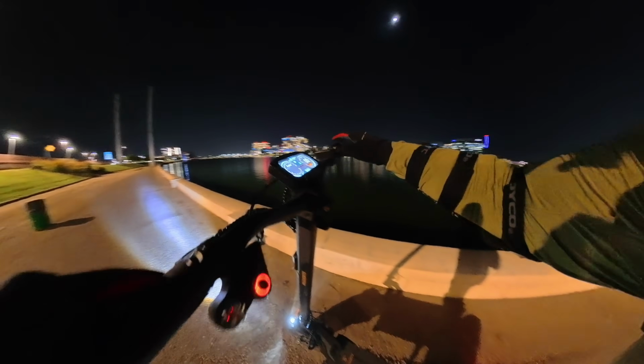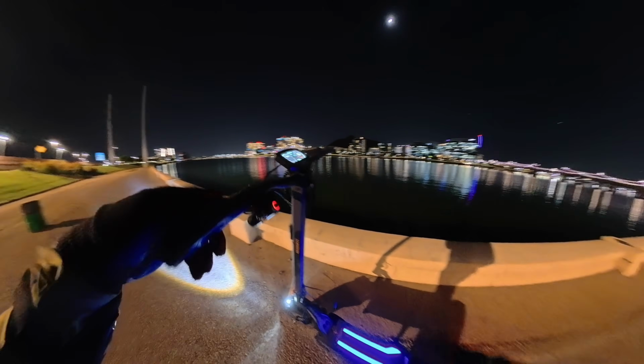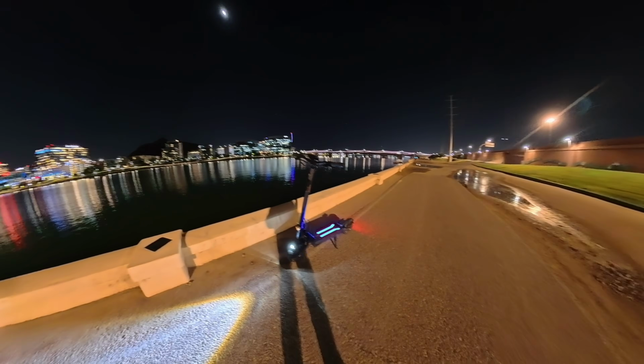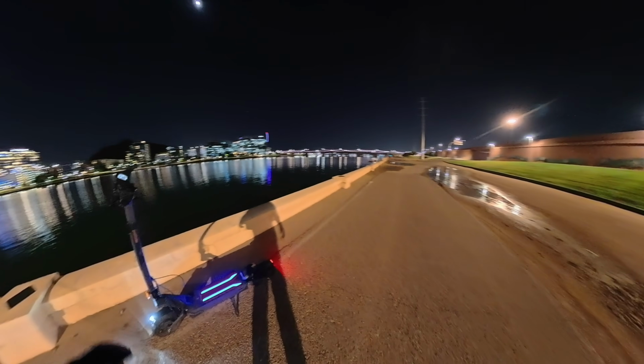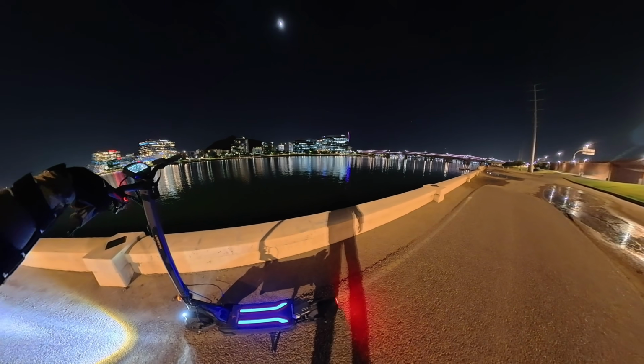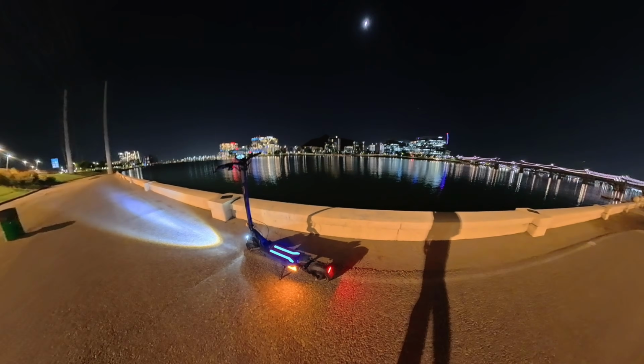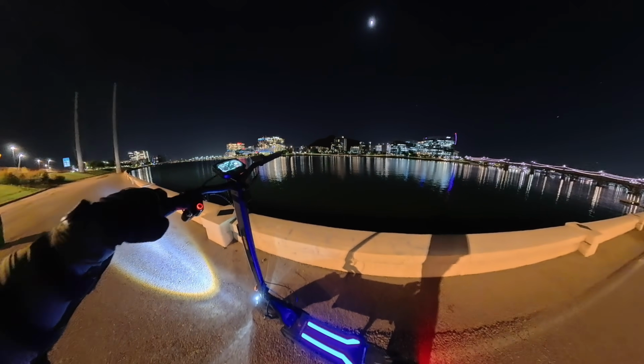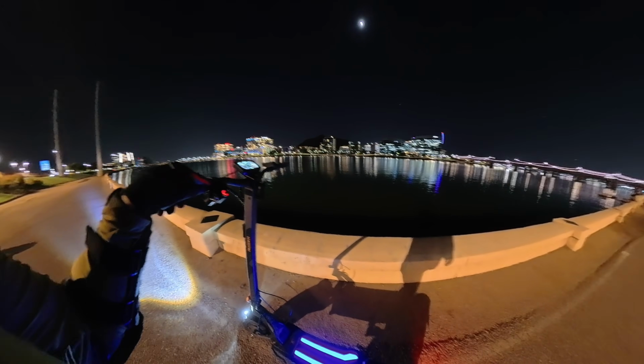There you go. Double click it again. It'll turn those lights back on. You've got a headlight up front, and then tail light and turn signals, which I'll turn on right now, in the rear. So pretty sweet setup. Anyways, back to our ride.